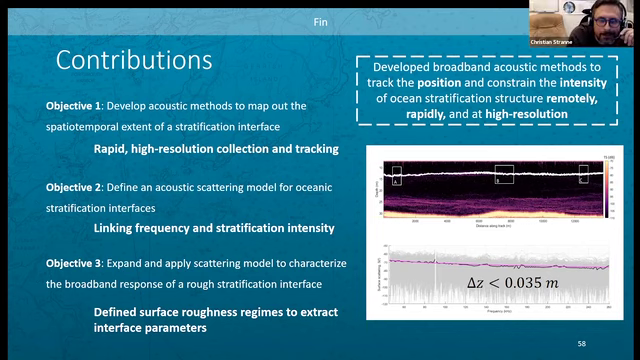Sure, I'll ask a question. On your slide here, it says delta Z is smaller than 3.5 centimeters. Yes, that one. But the thickness of the stratification is something like half a meter. So I'm a little bit confused.